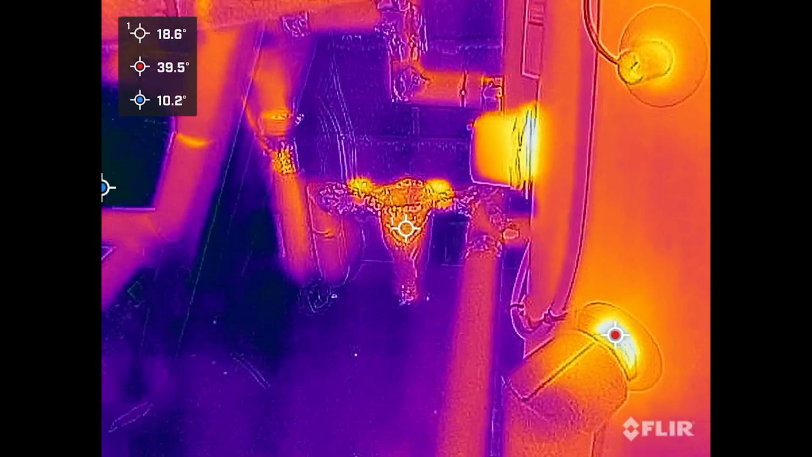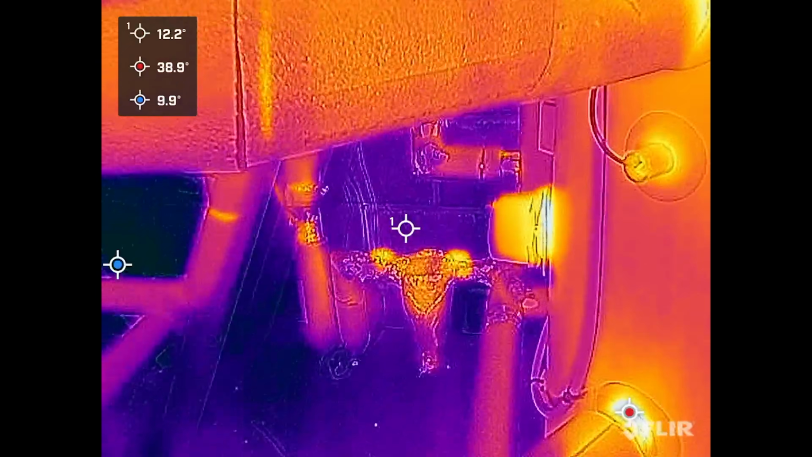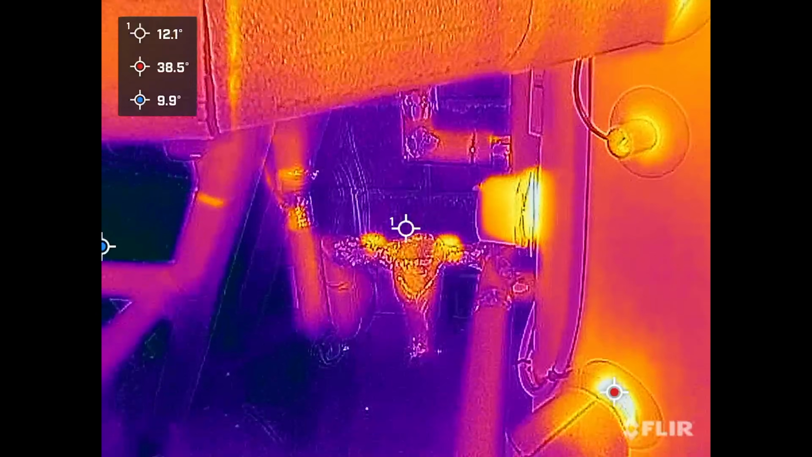Now, you can see from last year's FLIR camera to this year's FLIR camera, there is a definite improvement in holding that heat retention into those areas. The question is, have what I spent on this insulation made any cost difference? And the question is, I don't really know. There's no real way, but it makes me feel warm and fuzzy inside.